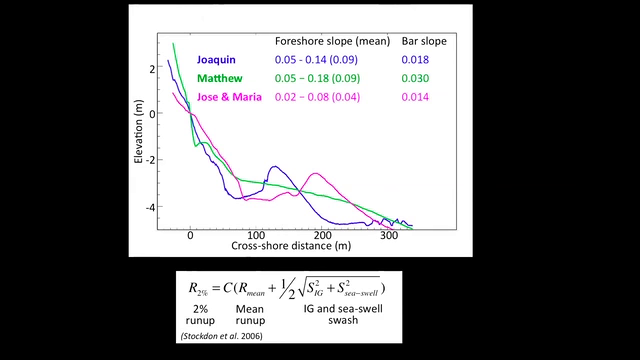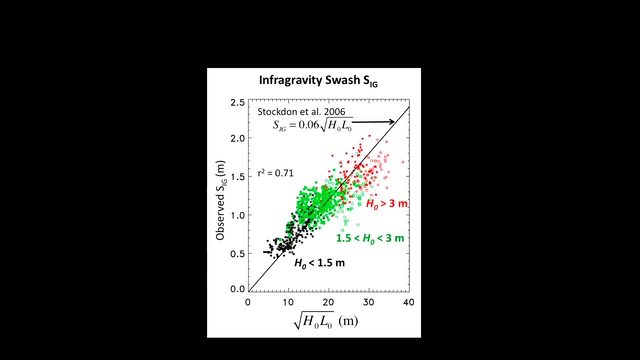So first I'm going to look at the infragravity swash. That's what's shown here. The observations are on the vertical. The typical parameterization that's used is on the horizontal. In this case, it depends upon the offshore wave conditions alone, the wave height times the wave length, so that's H naught times L naught. The black line is actually the parameterization, including the slope and the other terms in the parameterization.